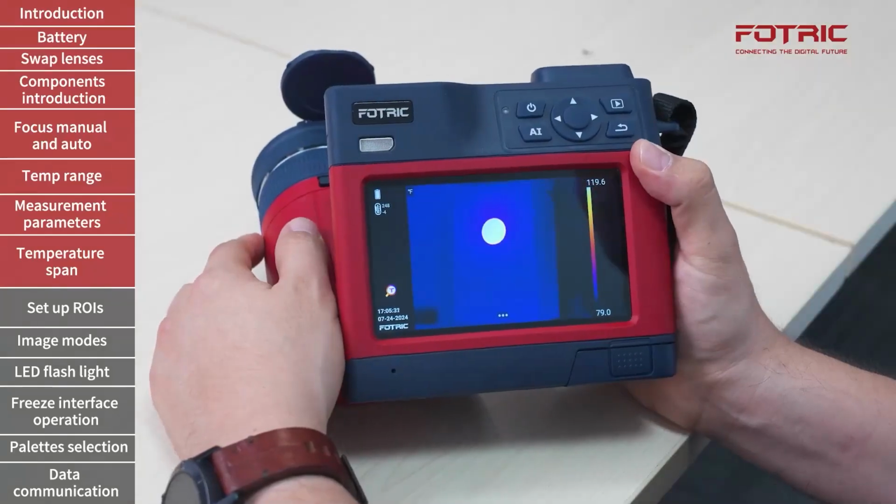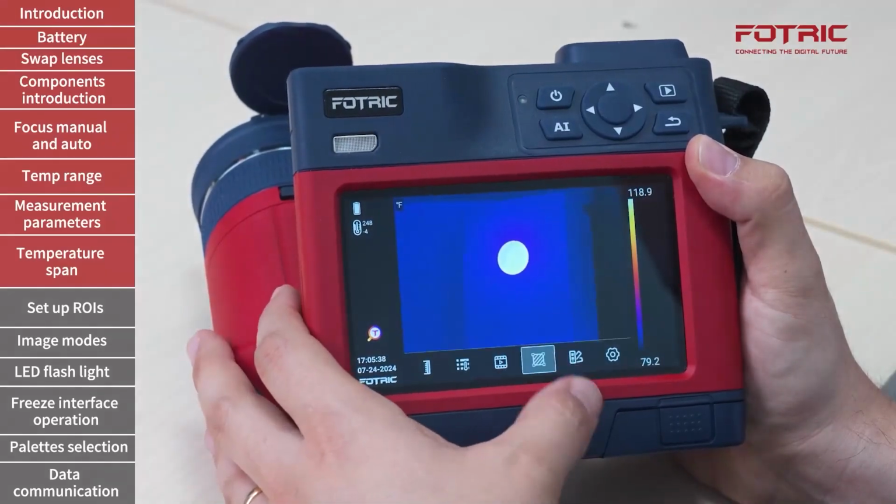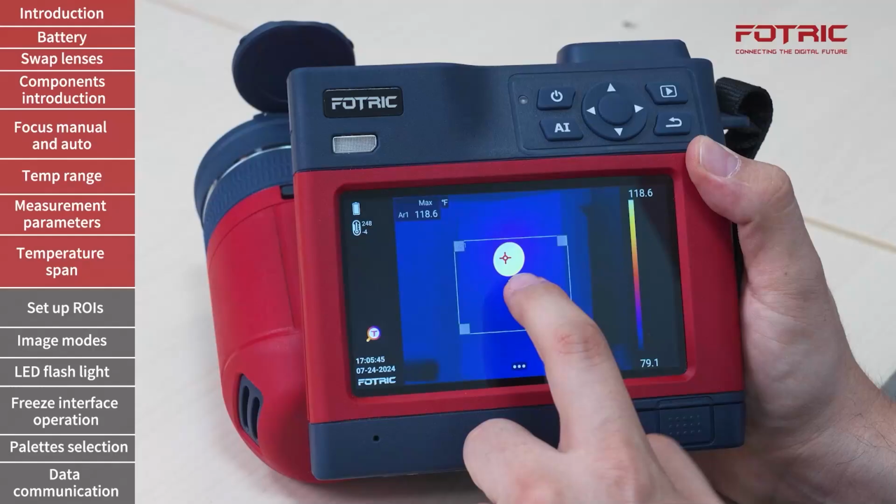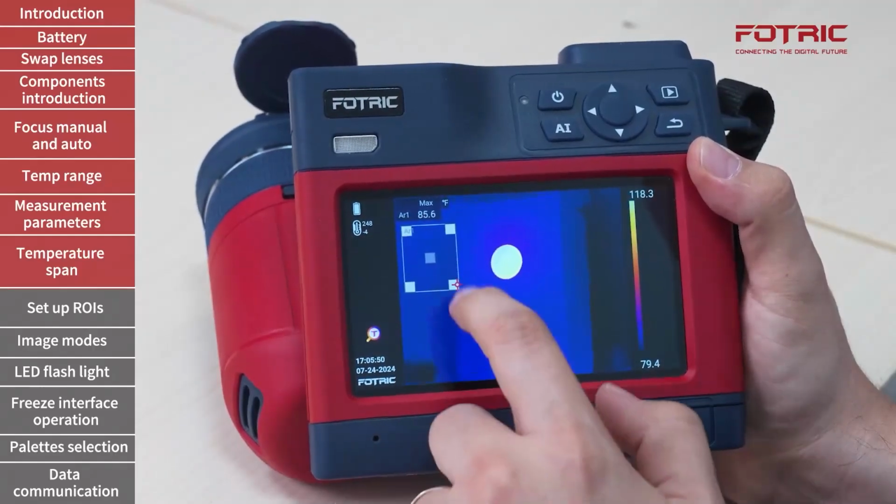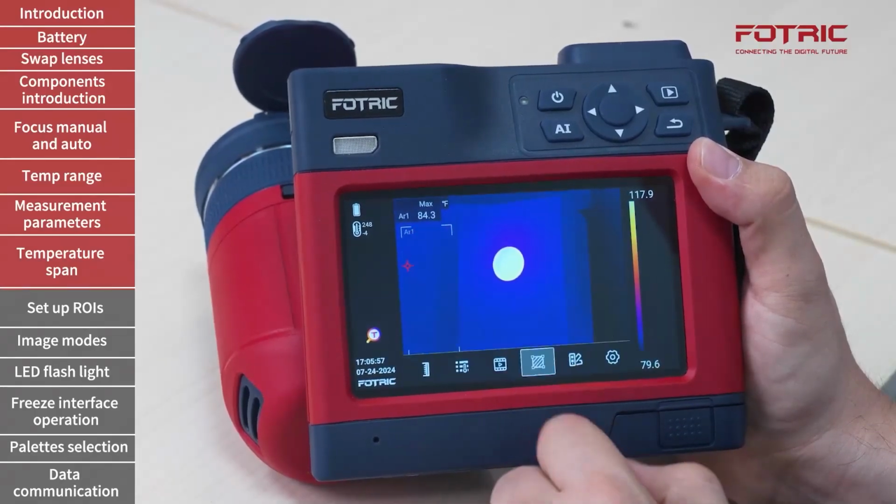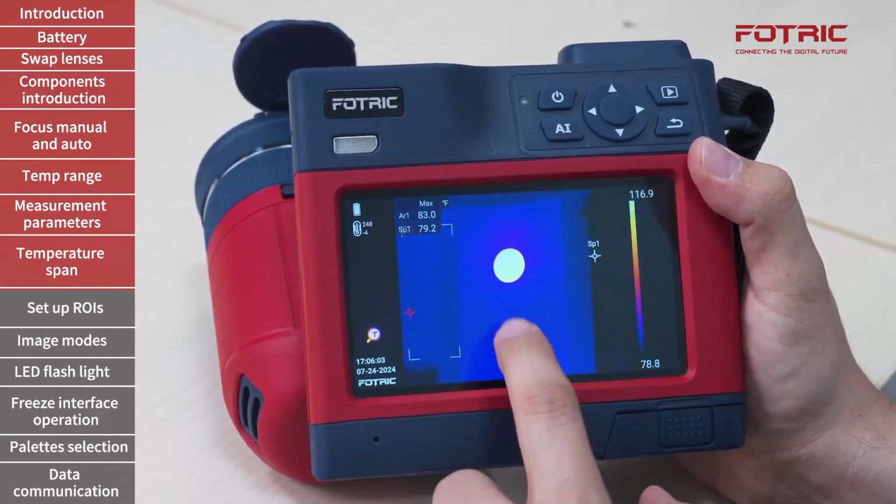Let us see how to use ROIs on the camera. I will go to the center menu. I will go then to the fourth icon where I can add rectangles. These rectangles can be moved around and positioned in specific locations of the screen. By tapping on the corners, I can also resize them and reshape them. Going back there, I can also add spots. These spots can be located in different positions as well.